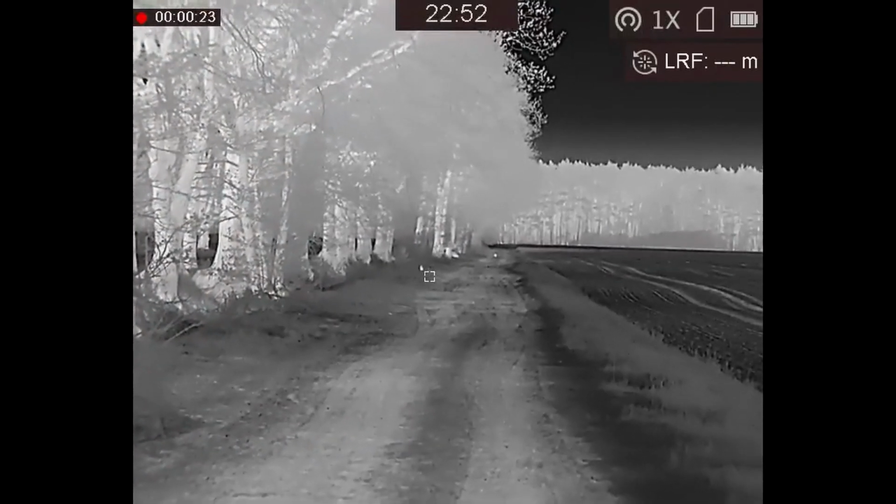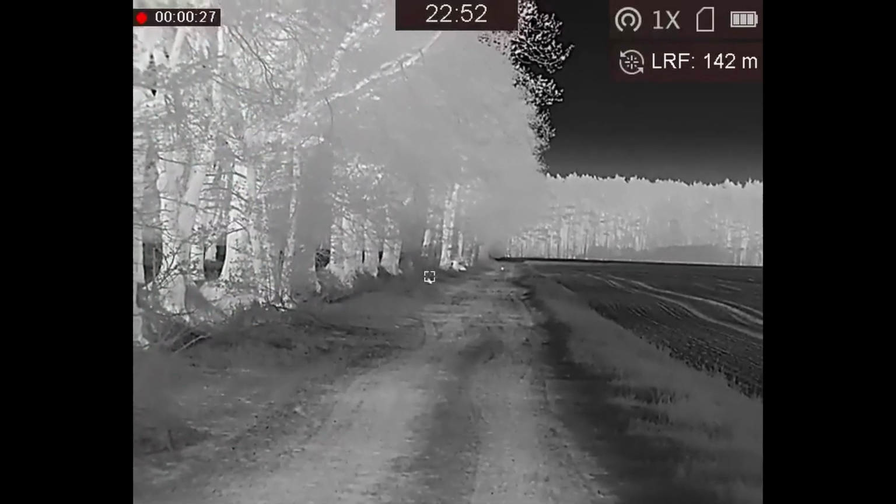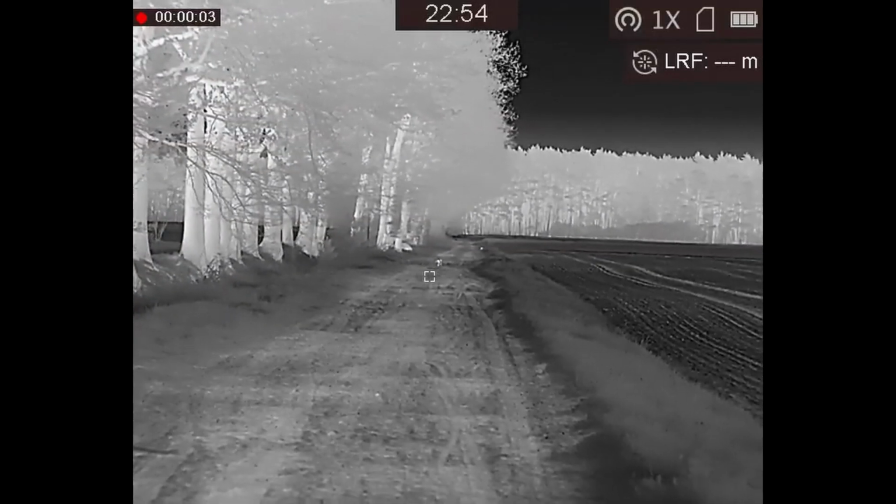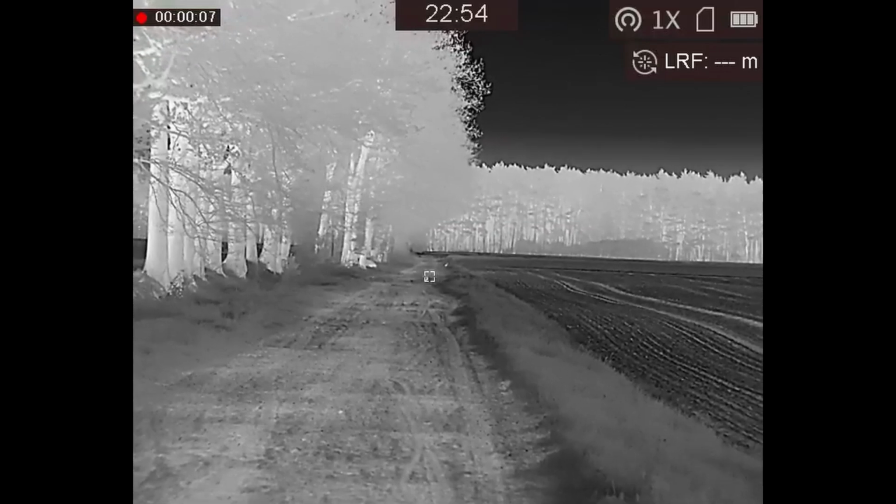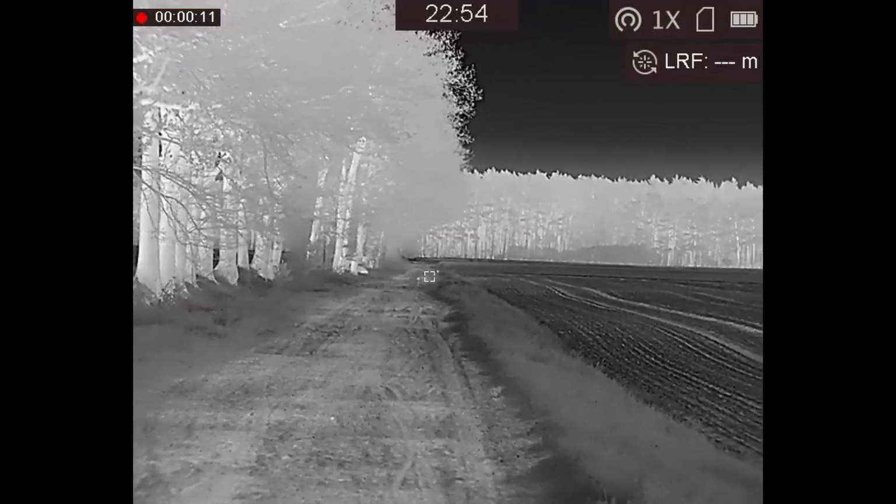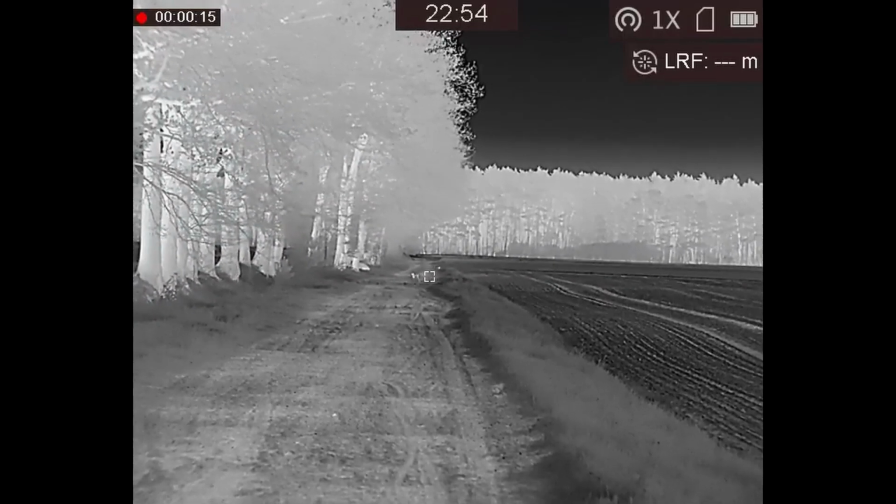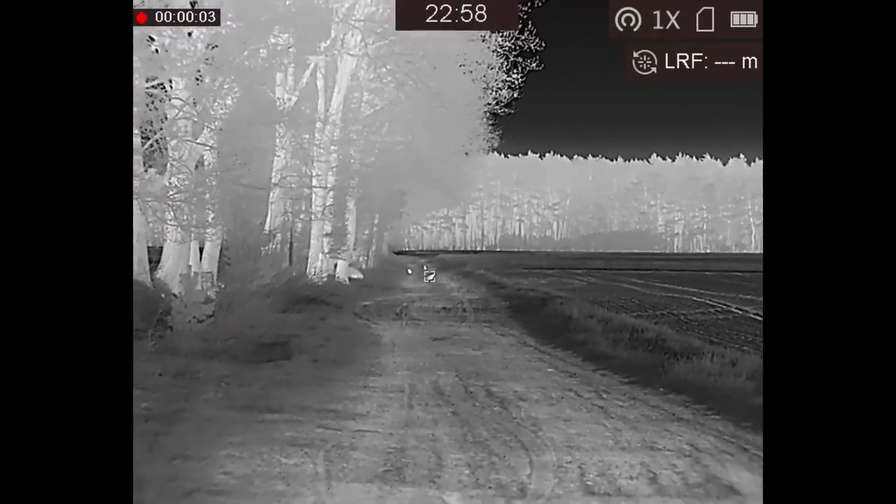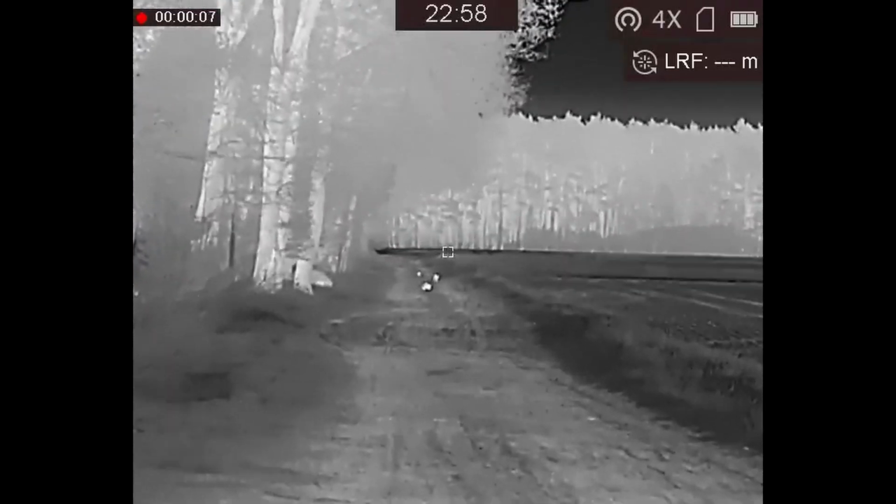So while I am filming, I'm approaching, and I always put the thermal imager aside in order to get the imaging done. And there you see the badger running away from me, more towards the hare, and now it's standing sideways so that you can see a bit clearer that it is a badger indeed. On this image we see the badger in front and the hare behind it.